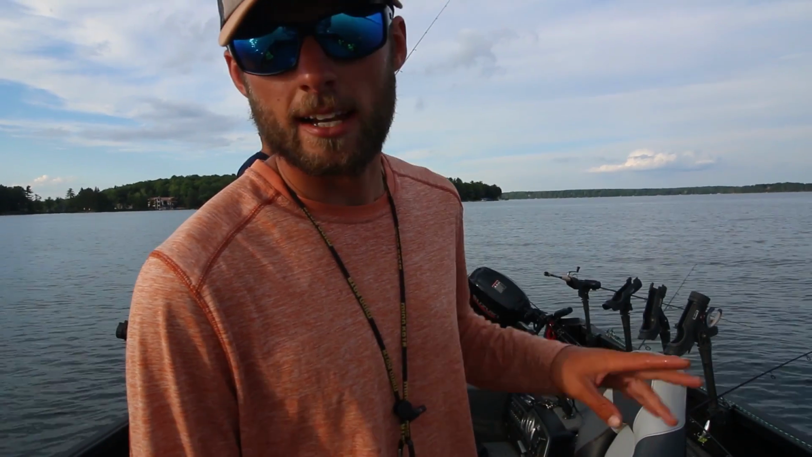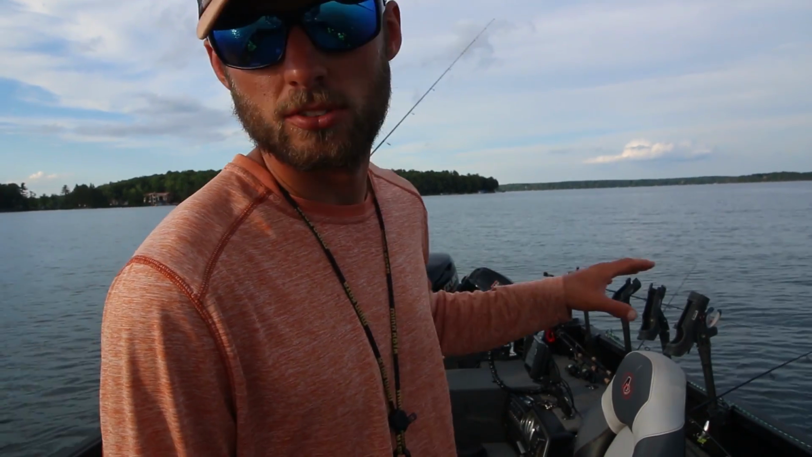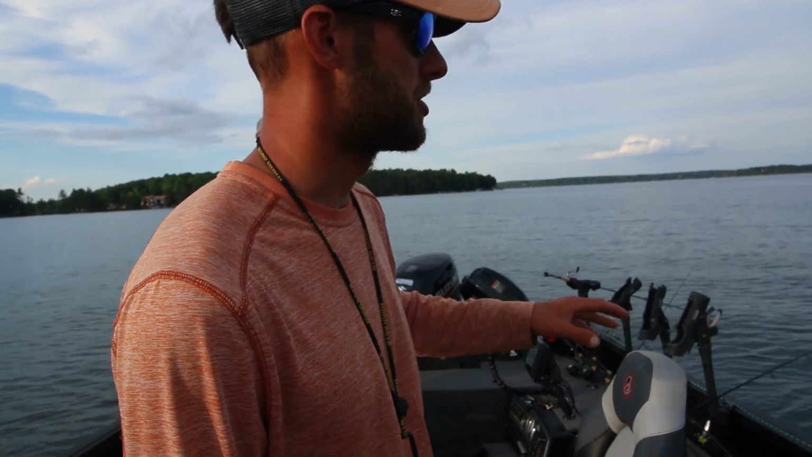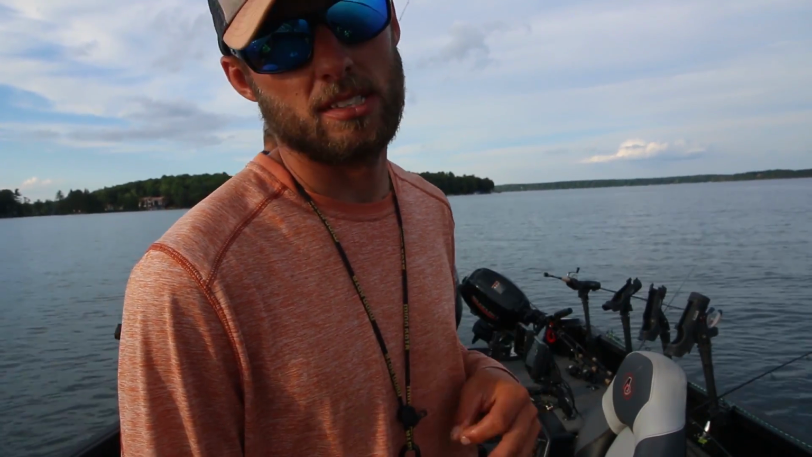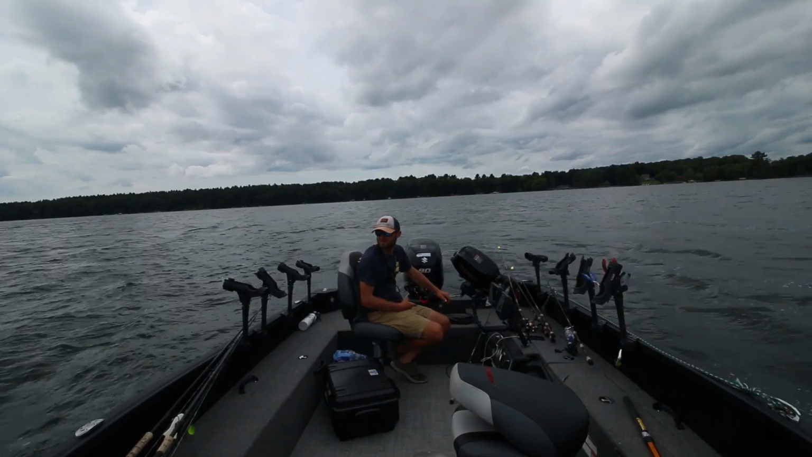Using that side imaging to pinpoint your cast is huge, knowing basically where to run those slip bobbers or where to cast your jigs. That's why I always run side imaging while I'm fishing in a scenario where I can see fish on side imaging, like I can in weeds or sand like this.